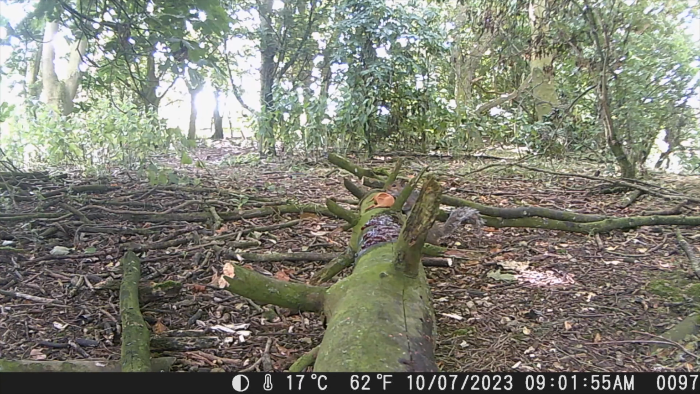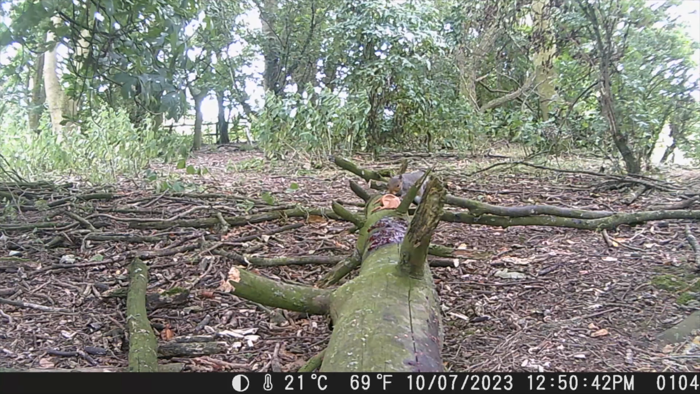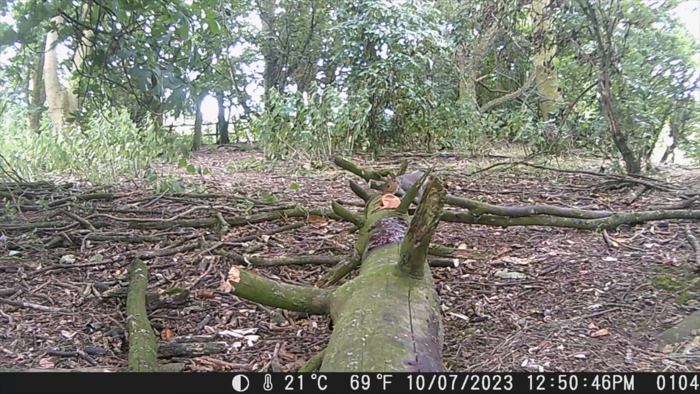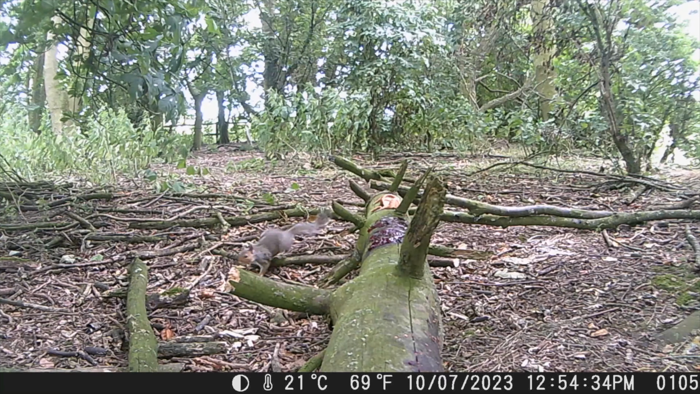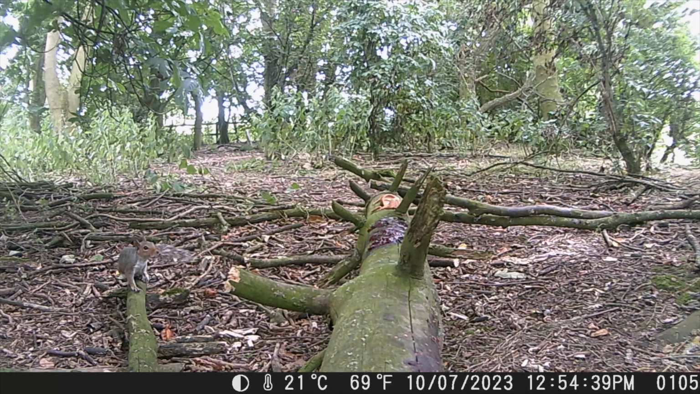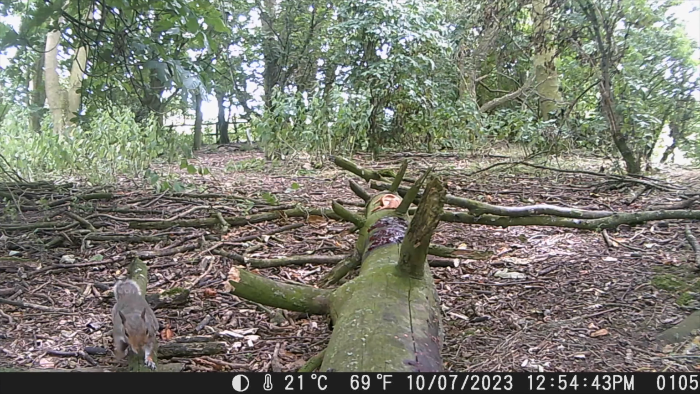So then it's back to the tree trunk, it's back to the squirrel, and that pretty much is all I caught on this experiment. It's a shame because I do know we have the badgers and the deer. They just didn't come up to it in this 4 days experiment. Would they have eaten it if they did? We'll never know.